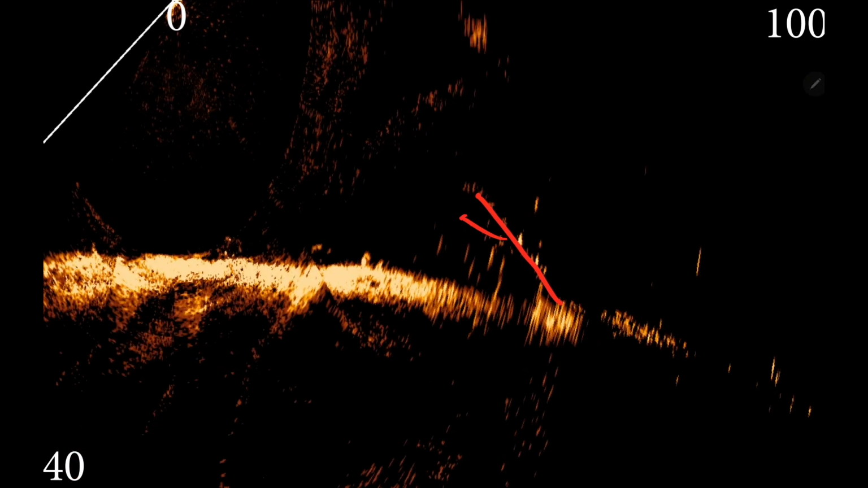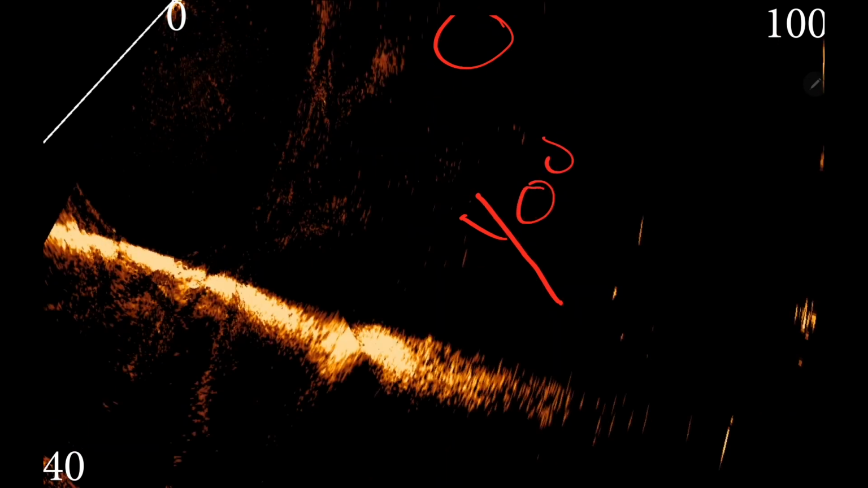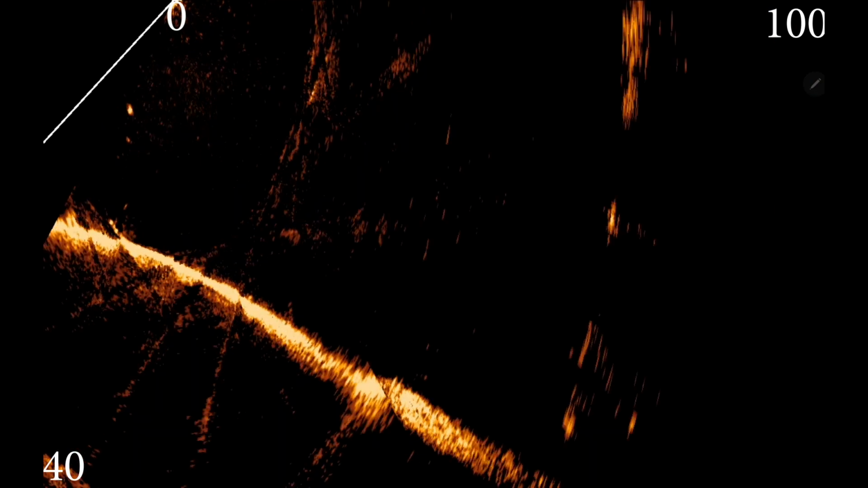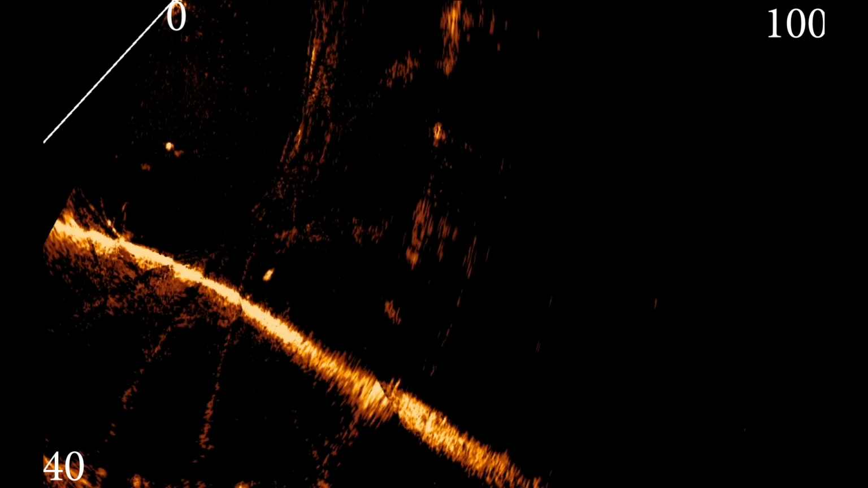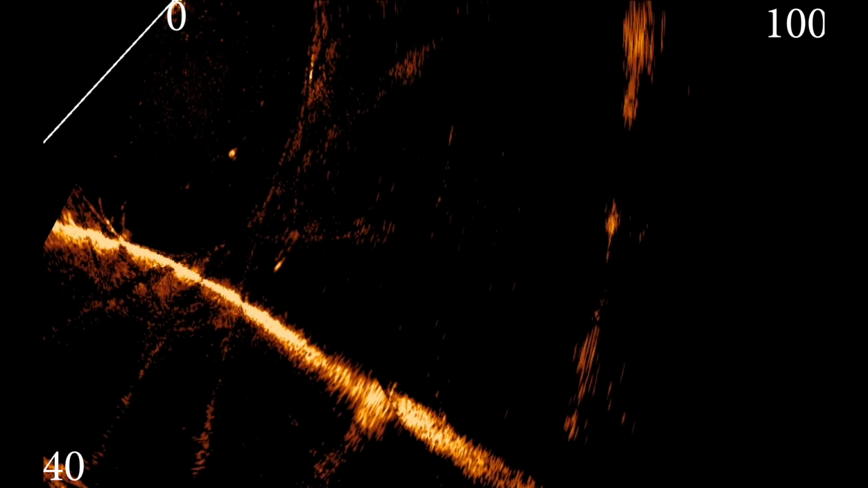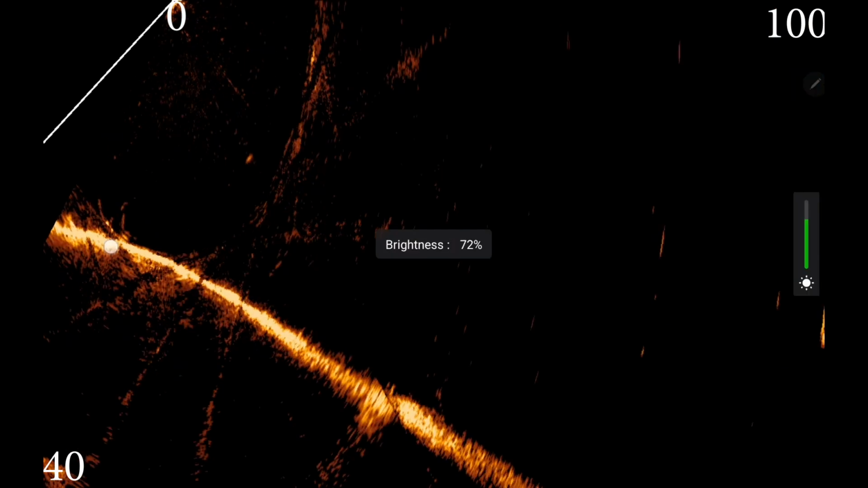Look at them moving around. Here's my bait ball, these fish all around it. And there you go, there's just some fish swimming and looking off into the deep water. But see, all that laydown's right in this area.